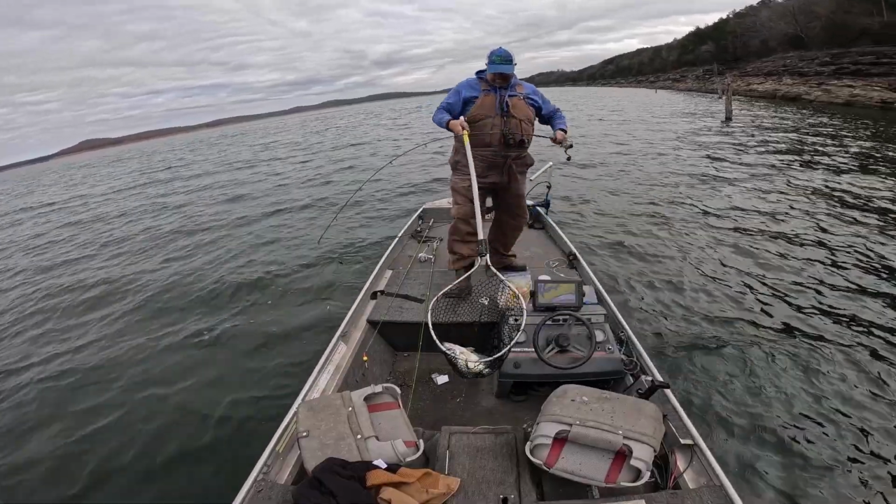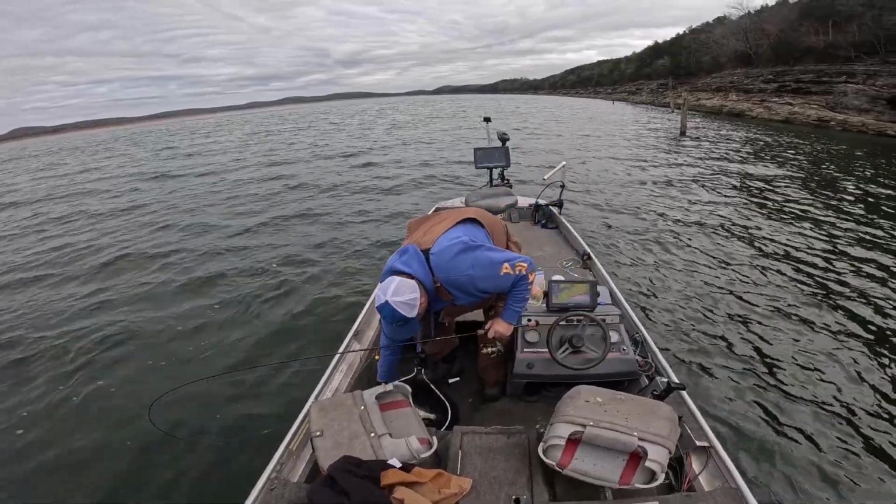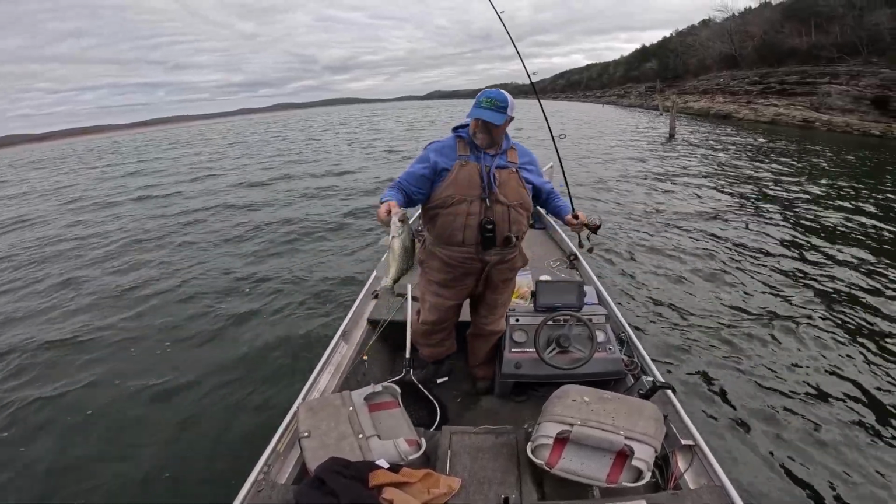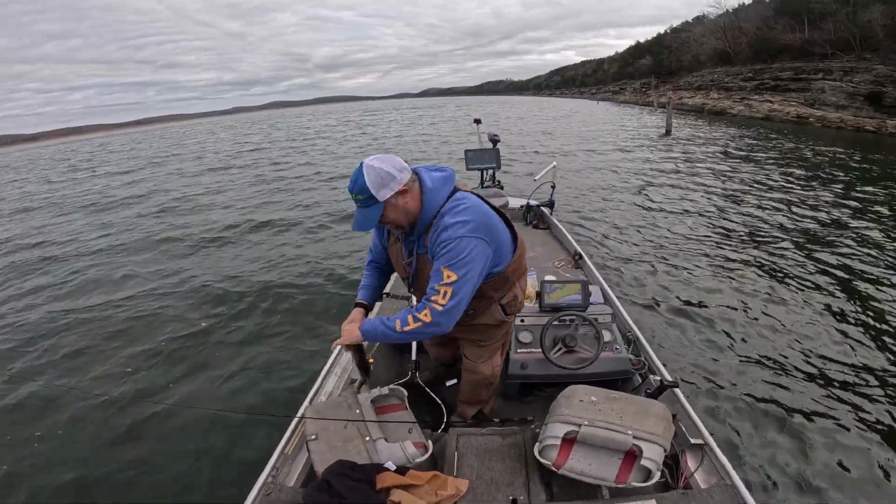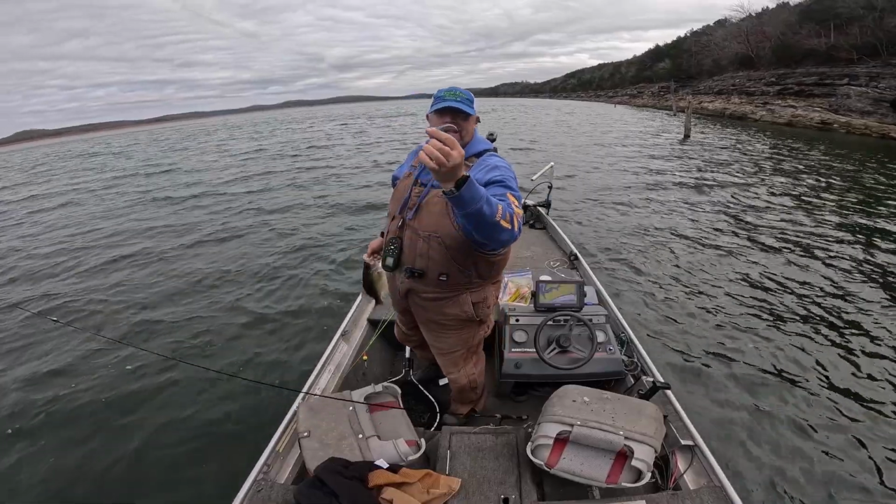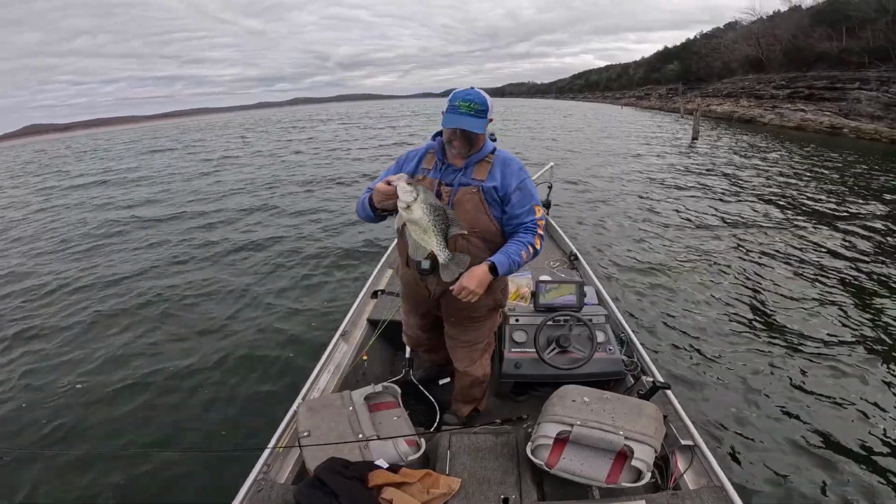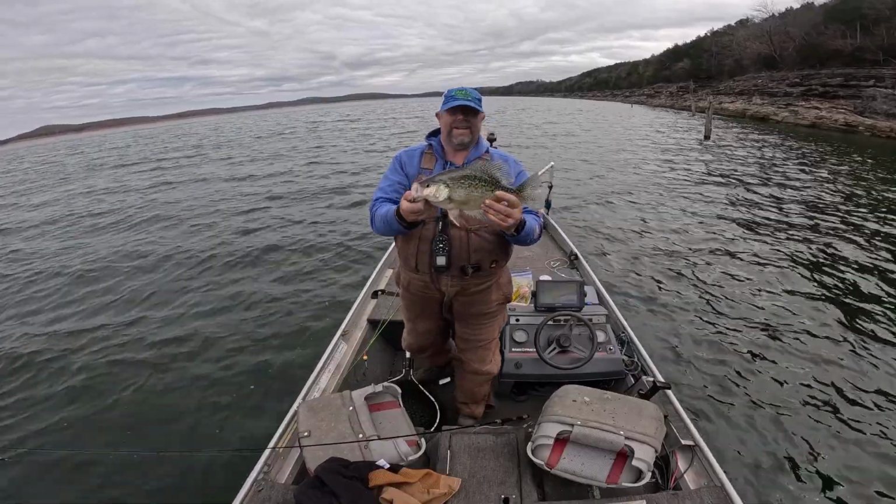There's a nice crappie right there. Boy, that's a toad. Holy moly, that's a toad. Look what a crappie. Caught that one on a tater bait. Purple monkey. That's a nice crappie right there. That is a nice one.